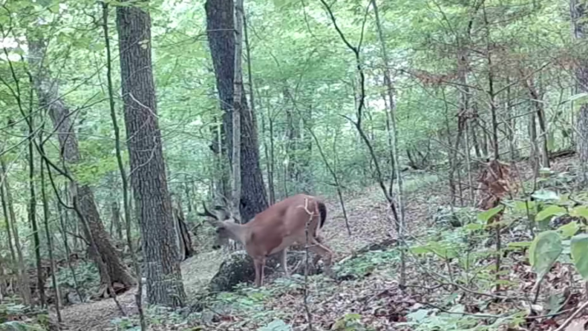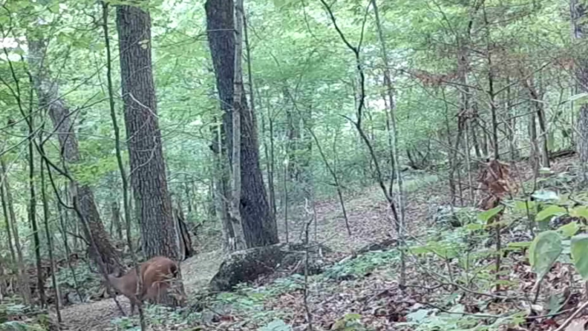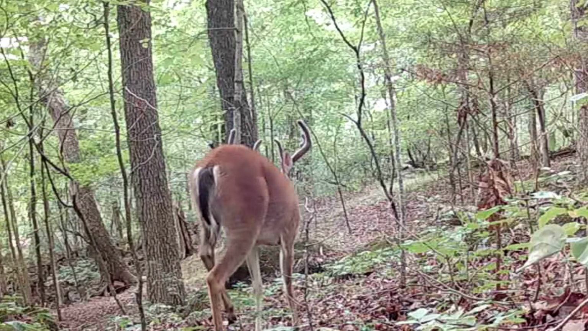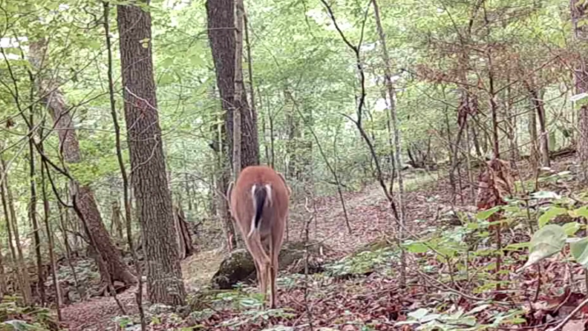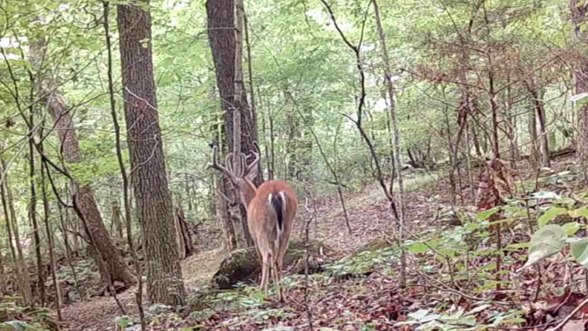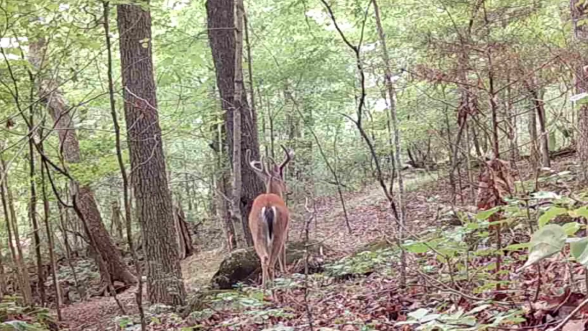And the bucks are still hanging around a little bit. I suspect they're going down here to this mineral block I've set out on the ridge a long time ago. And ain't them antlers growing? Growing fast. Summer'll be over before you know it. But ain't it hot?